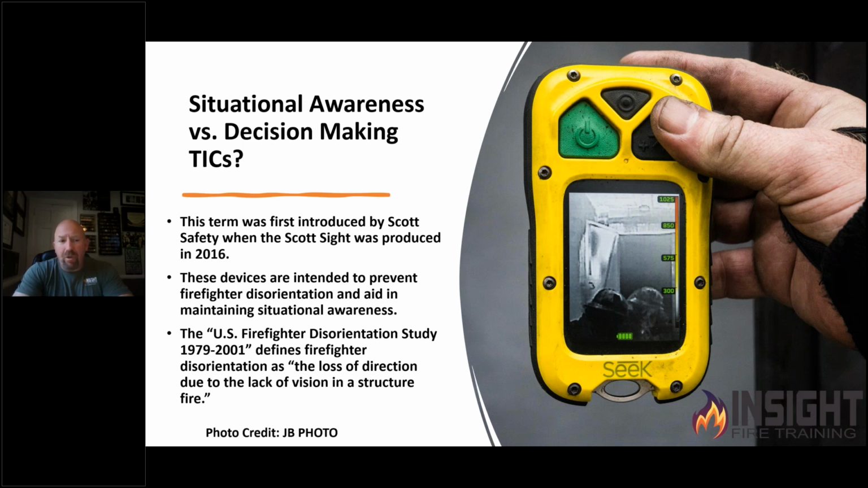The very first time situational awareness thermal imaging cameras was used was by Scott Safety when the Scott Sight was produced in 2016. And in their actual manuals, it talks about the differences. If you delve into it, it says these devices were intended to prevent firefighter disorientation and aid in maintaining situational awareness. This picture of a Fire Pro 200 is an example of being able to watch over two firefighters as they move through a room and through a doorway.